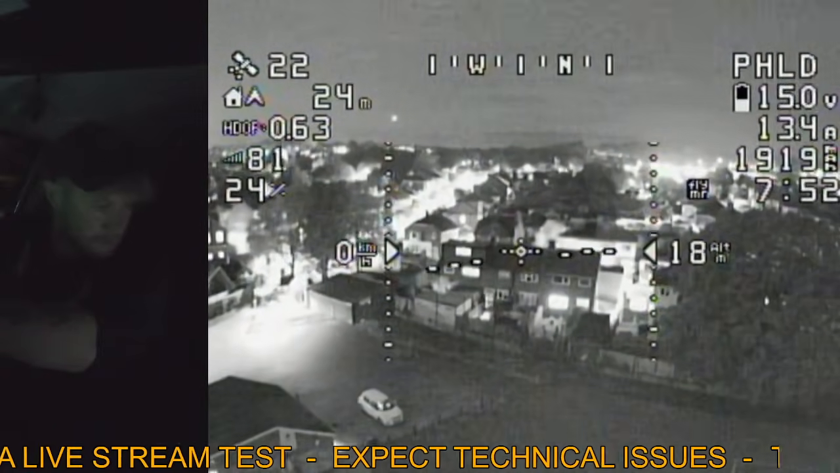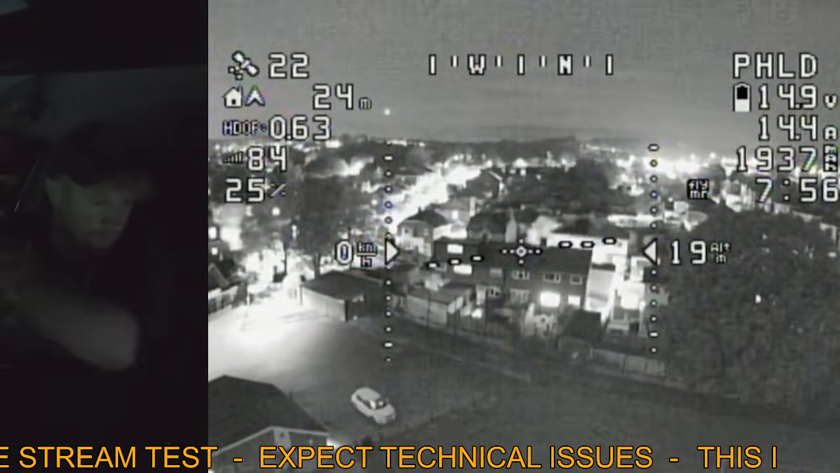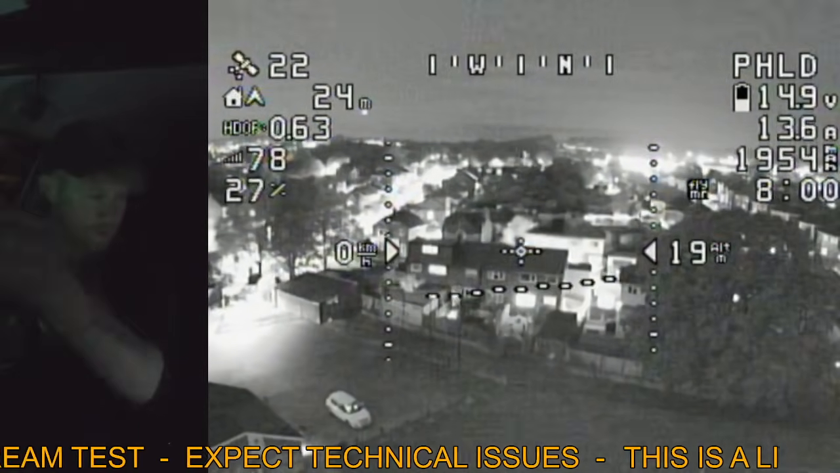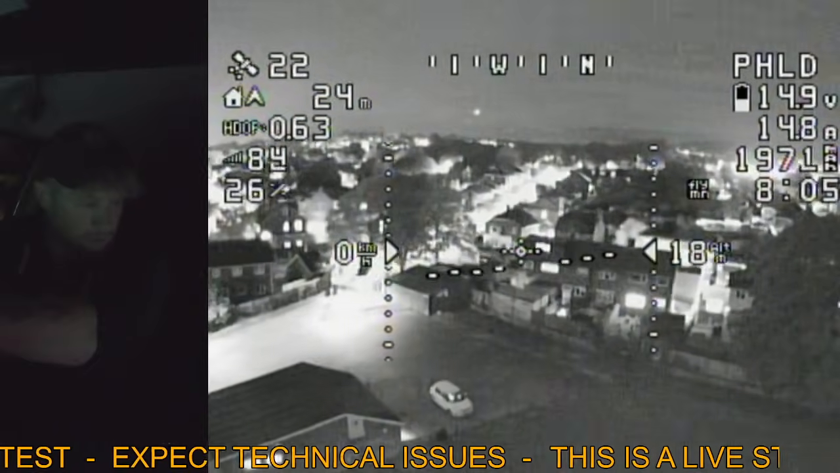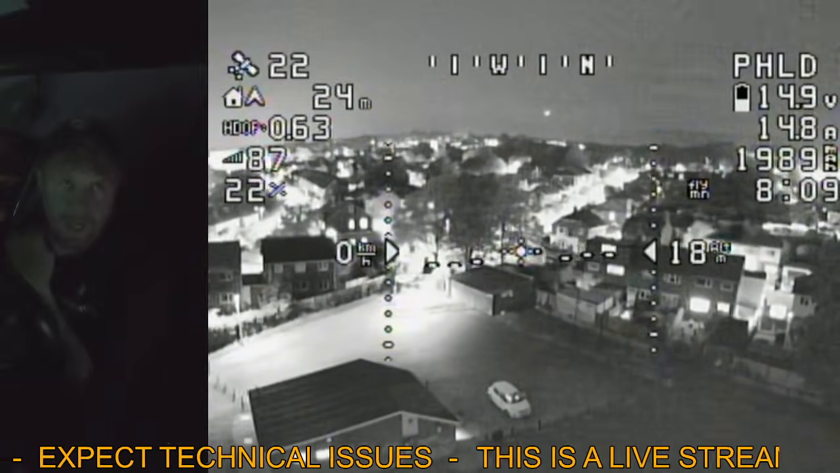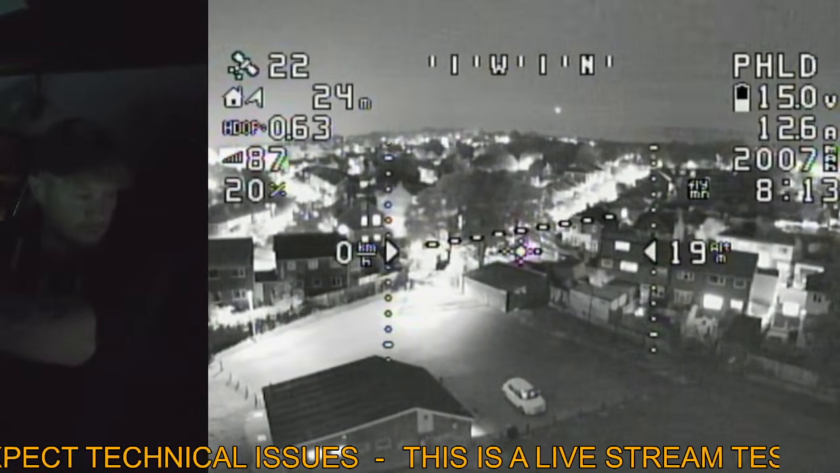I'm hoping that the stream's coming through alright, by the way. Just looking at the comments, I saw someone ask which infrared camera this is. So this is the Axis Flying 256 thermal camera, and then the one you're seeing on screen now, the low light camera, that is a Caddx Infra. Very, very good low light camera.